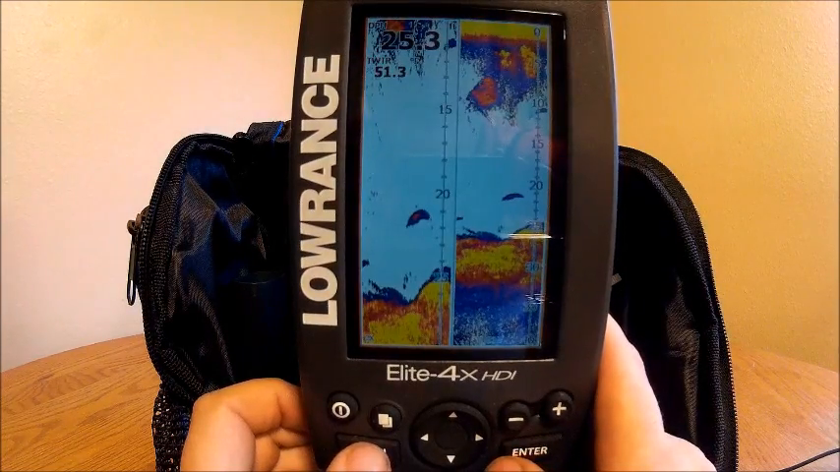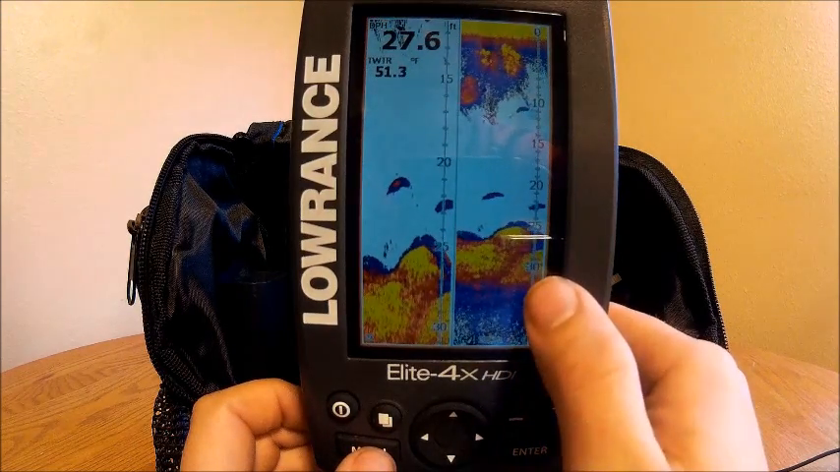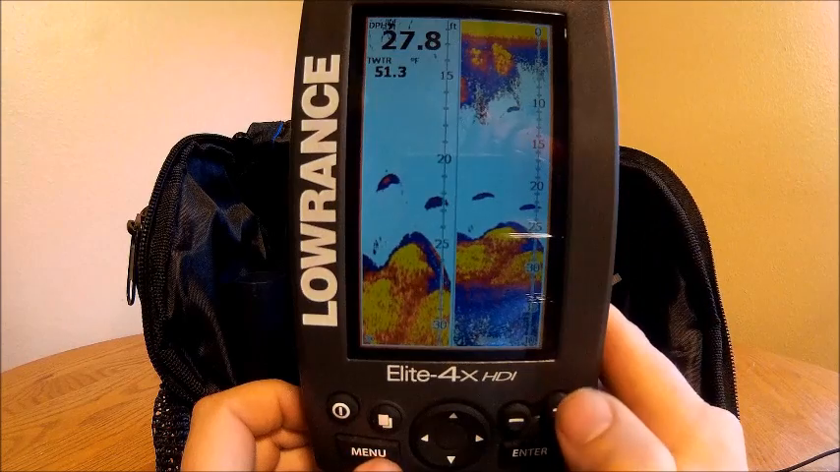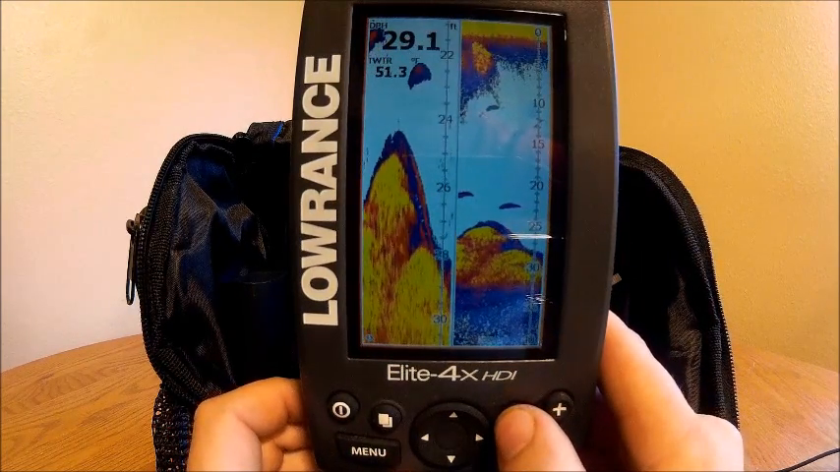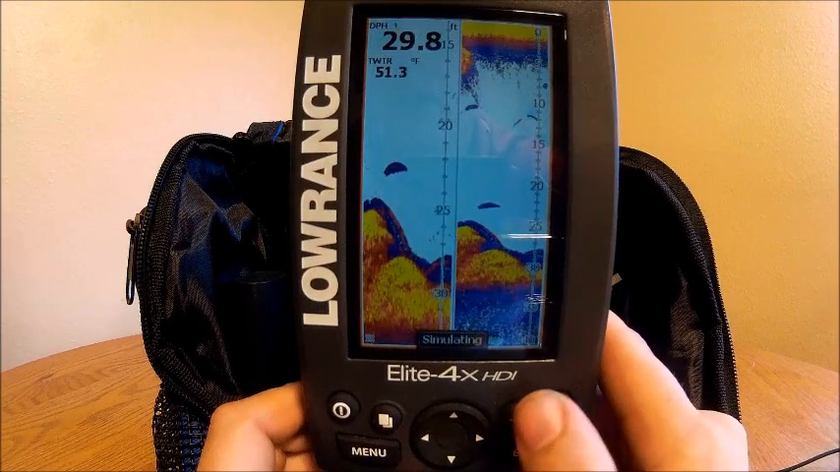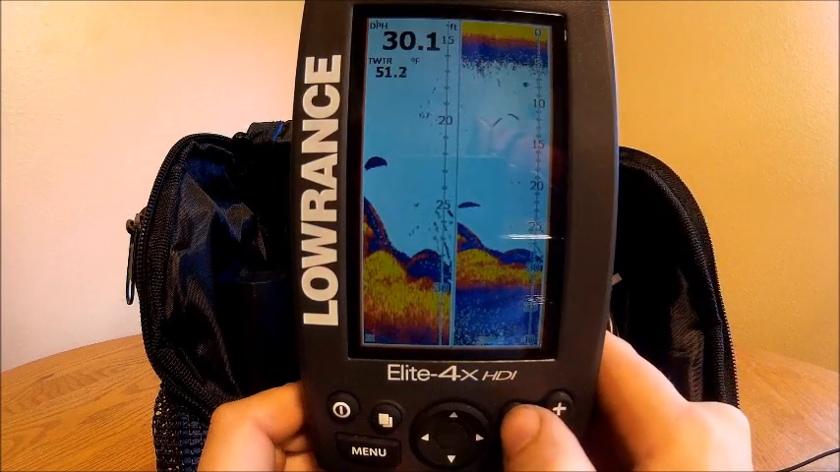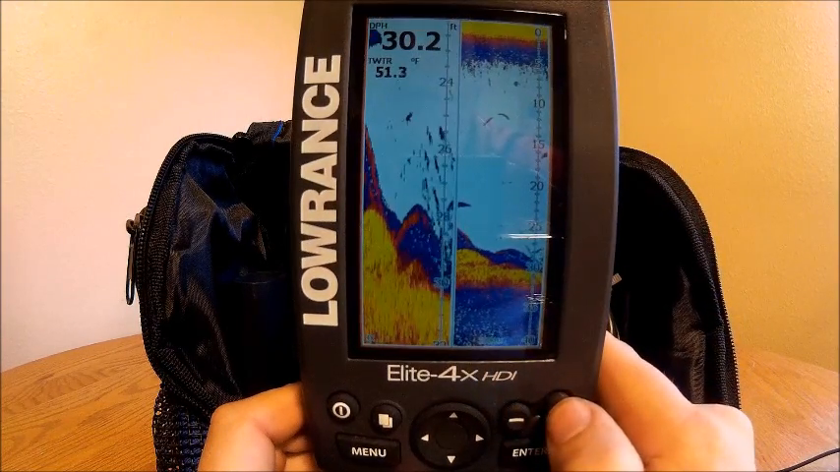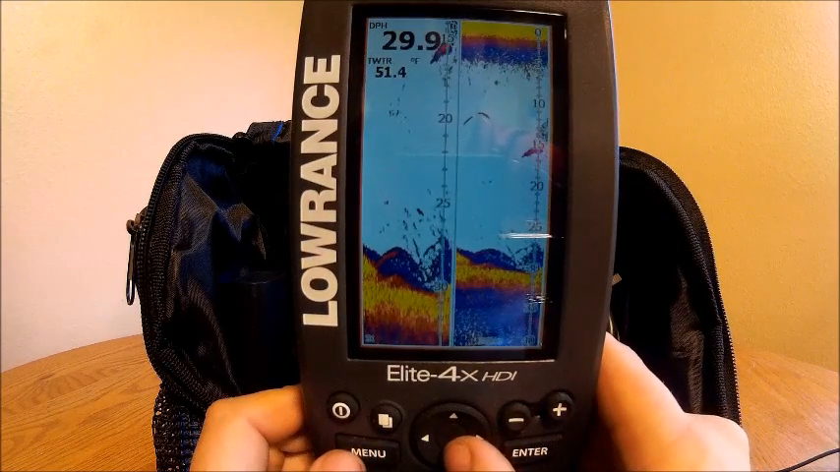Split zoom. This will do a split. I've got my normal sonar here, and then I've got a 2x here, and if I push my plus, I can go to 4x. I'll use this for ice fishing a lot. It gives me more detail of what's on the bottom, and I can see if something just barely moves down there, then I know it's probably a fish, or if it's just staying a solid line, then it's probably just the bottom.